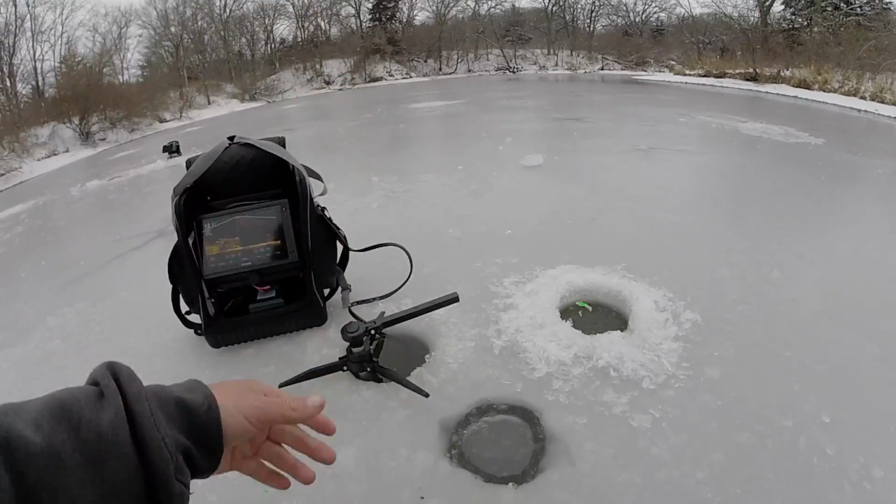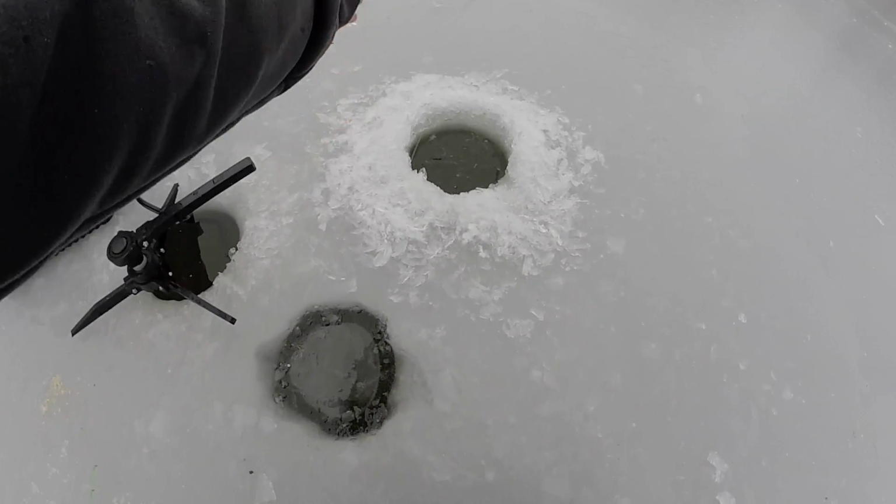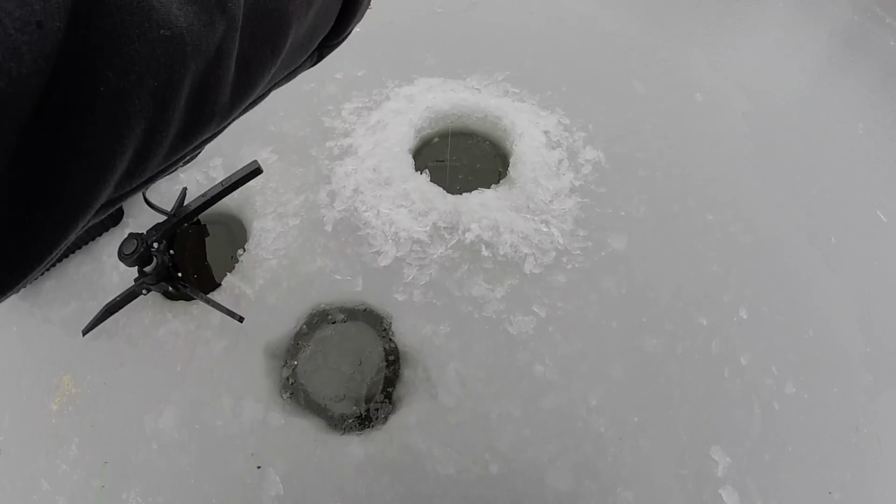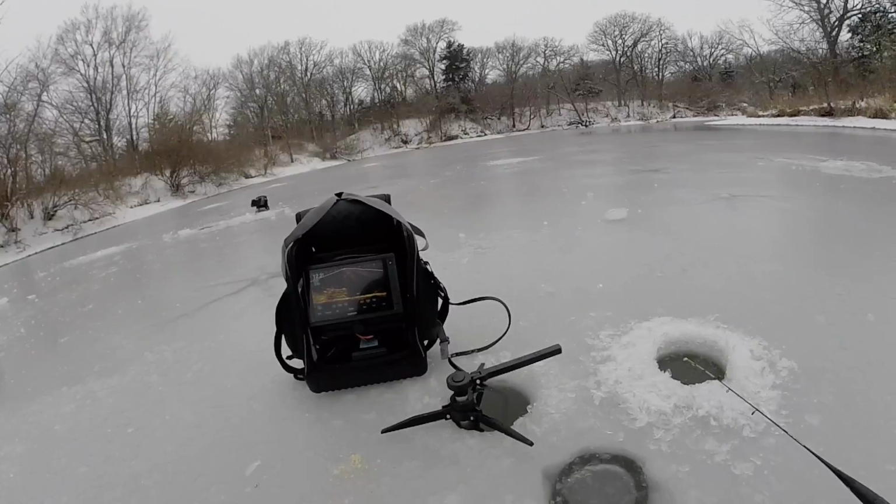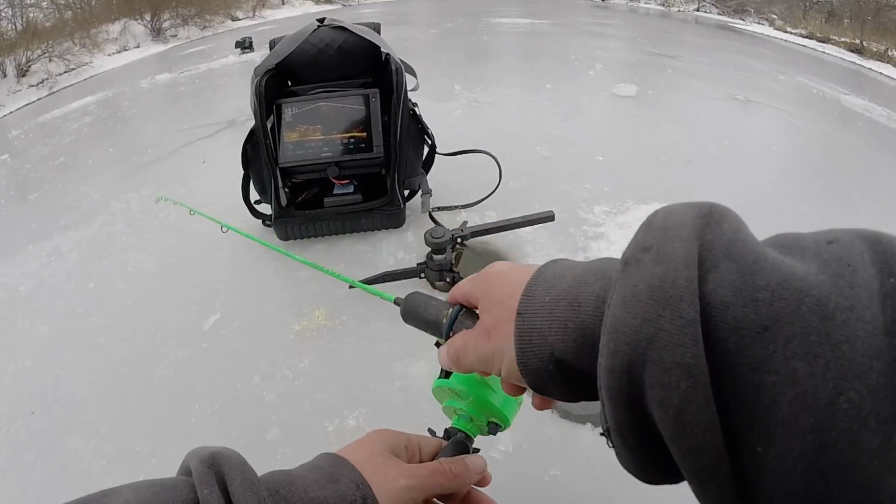I can't even take time to warm up my hands. That's how often we're catching them. And it's not like super cold today, but when you get wet and grab crappies, 15 degrees is pretty cold. Is my camera recording, or did it shut off again? No, we're good. I'm shutting it off now, though. I need a new battery before it does it again. Warm my hands up and go from there.